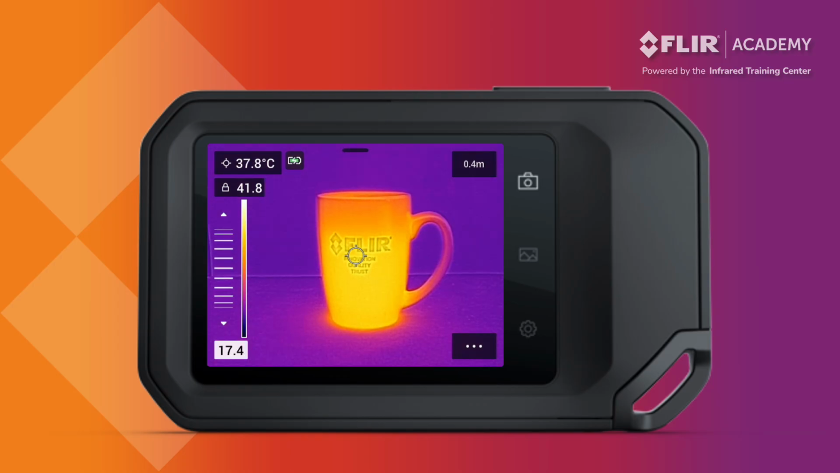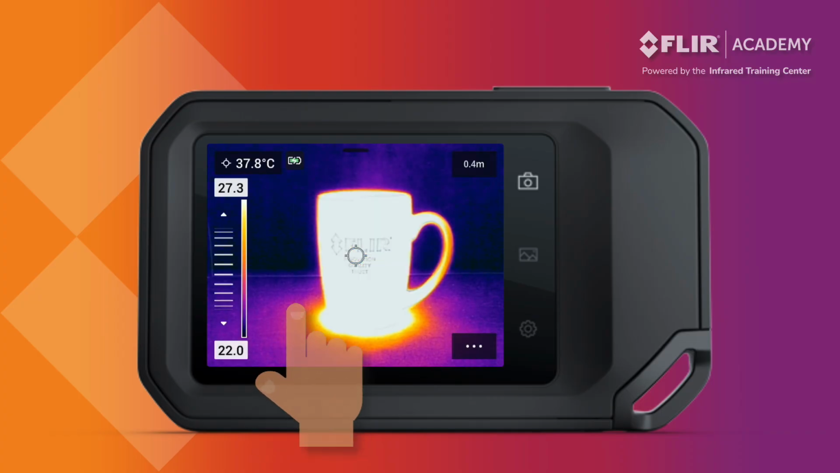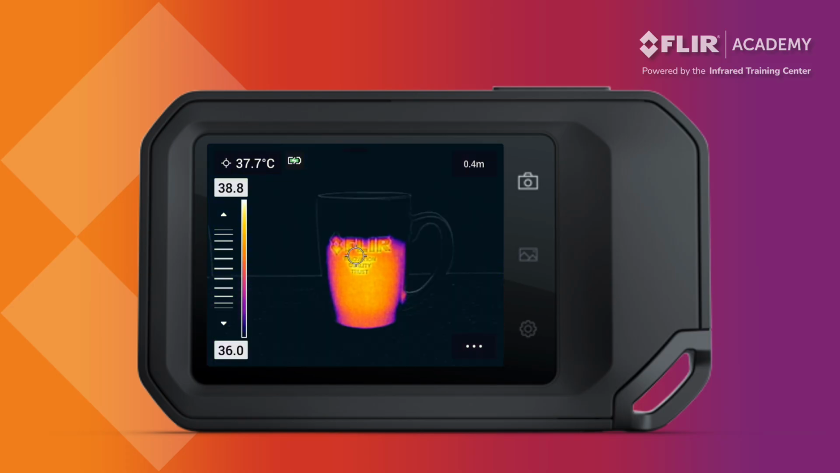Manual mode also provides access to one-touch level and span. This feature allows you to tap any area on the touchscreen to automatically readjust the temperature scale. Highlight both numbers to enable one-touch auto adjustment. Now, when you touch the screen, the scale will readjust using the temperature data at that location.